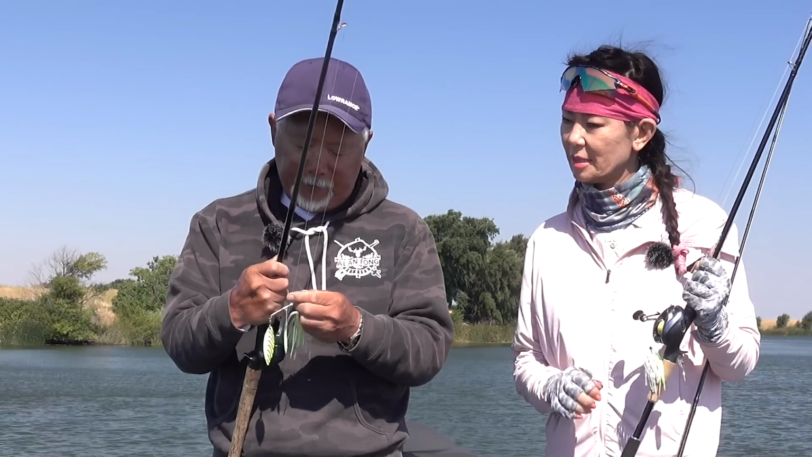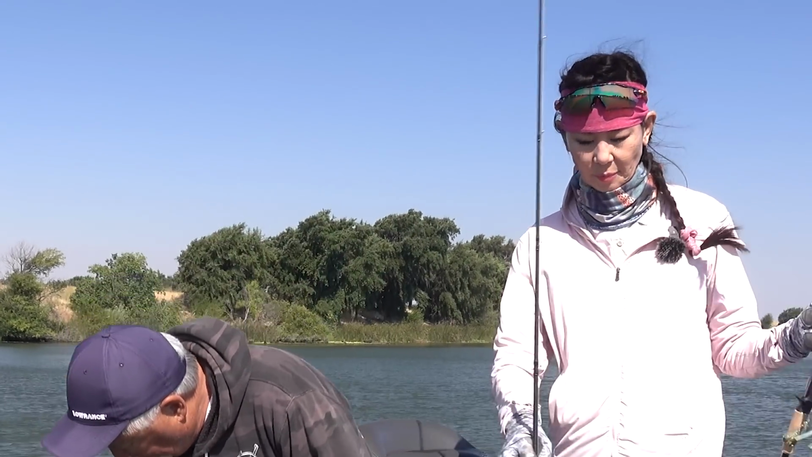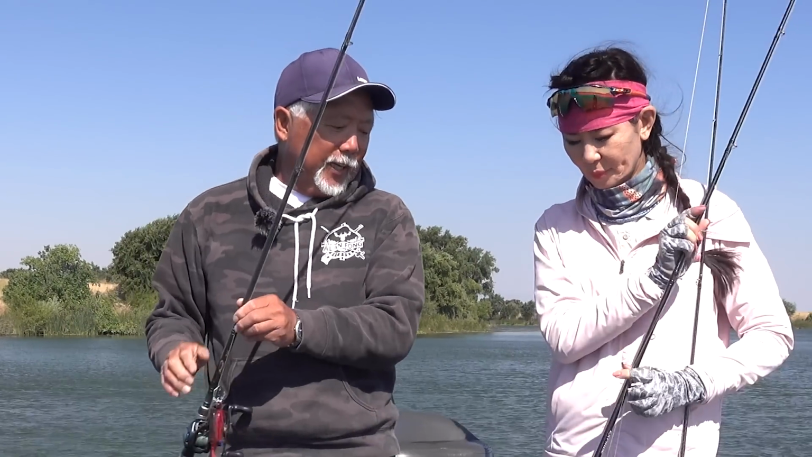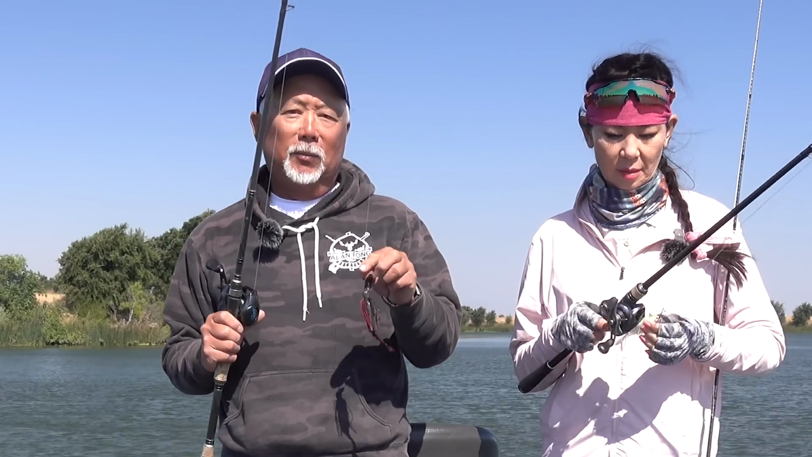And then the chatterbaits are a little different. You have a white one on. Yeah. And that one I would use in good visibility of water. Then in the more stained water, I go to the black.